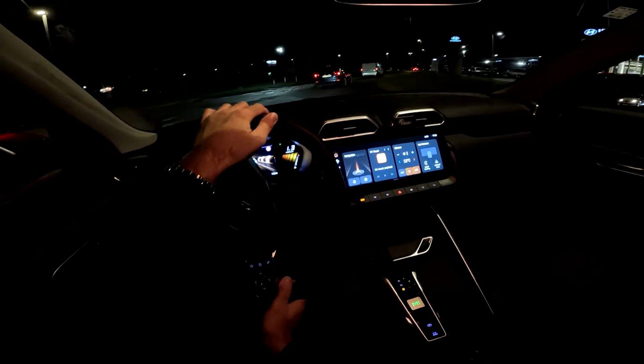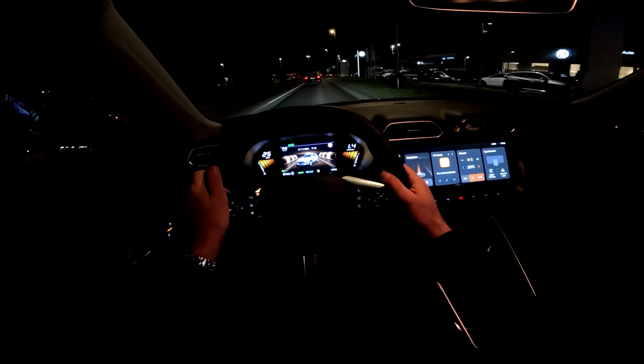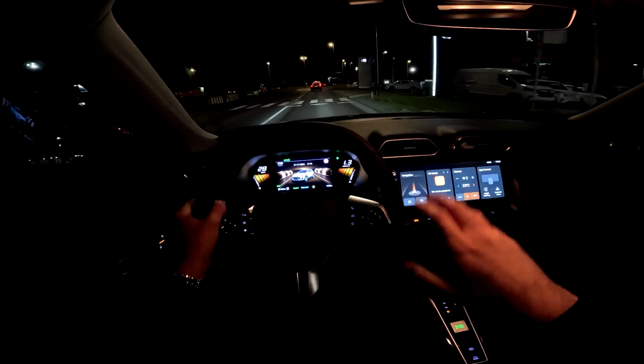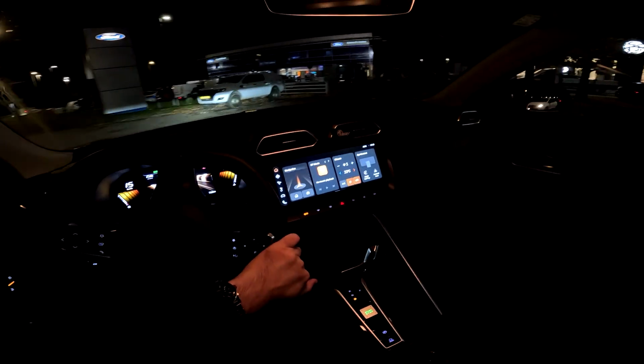And well, yeah, that was the first quick night point of view drive. You can again watch my point of view drive during the day to see more details about the drive on country roads and on the highway.